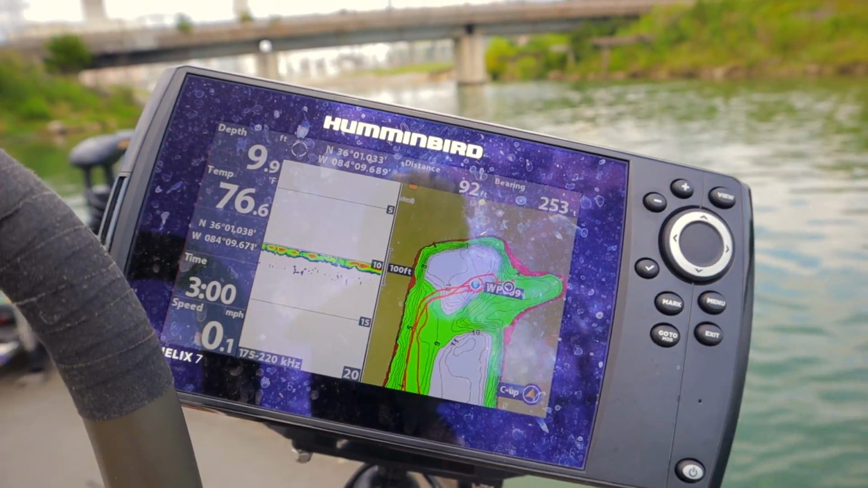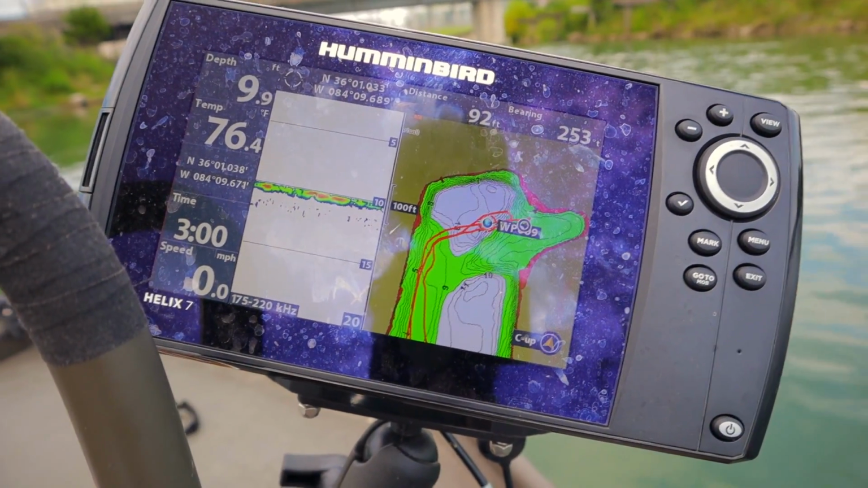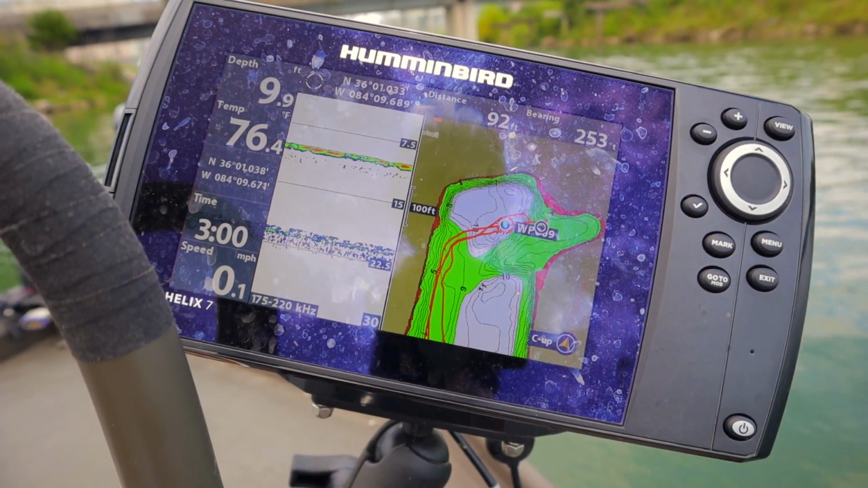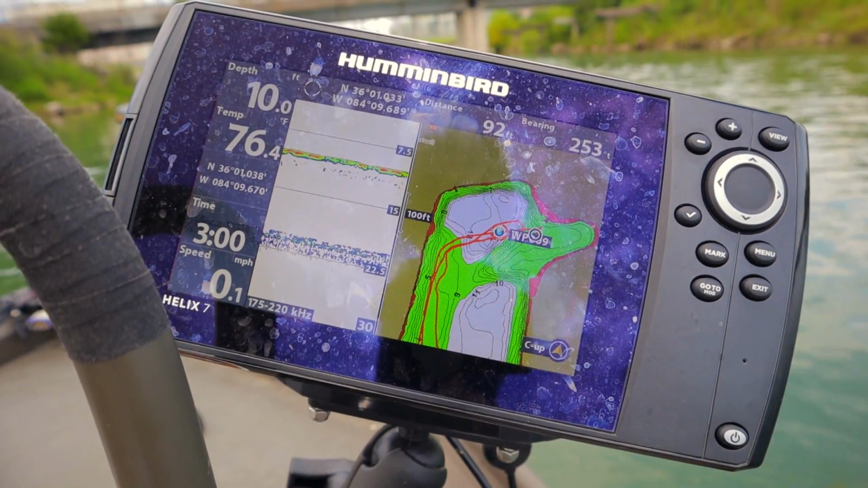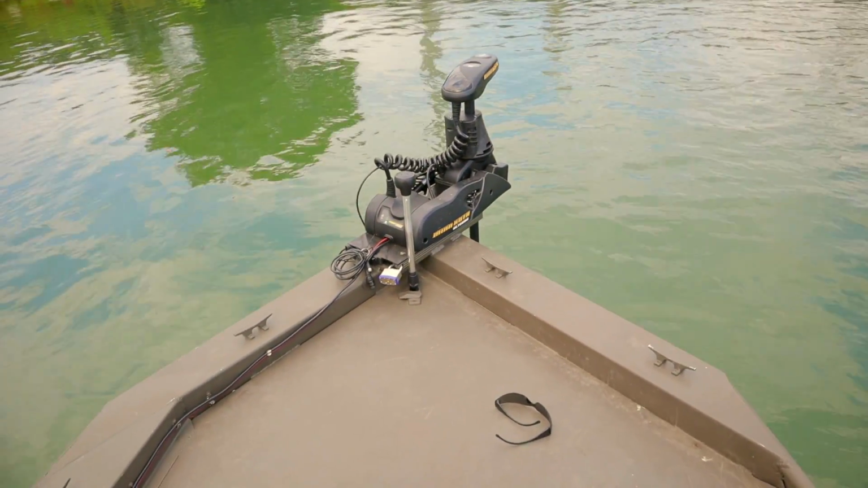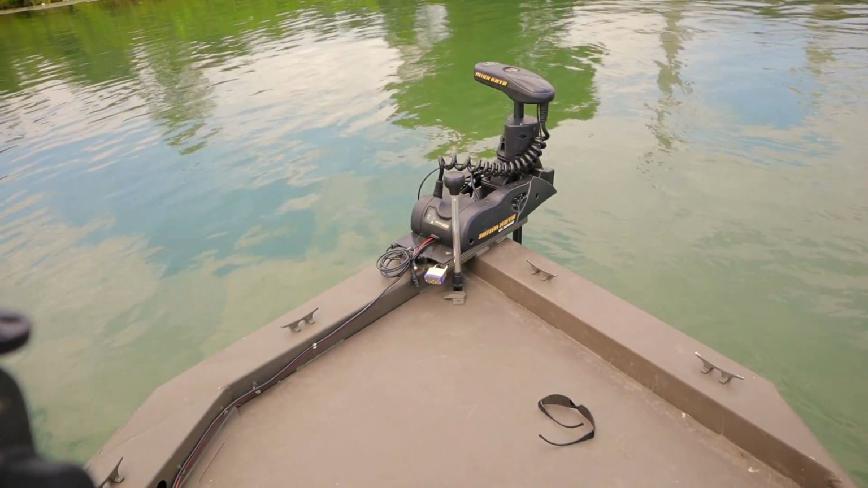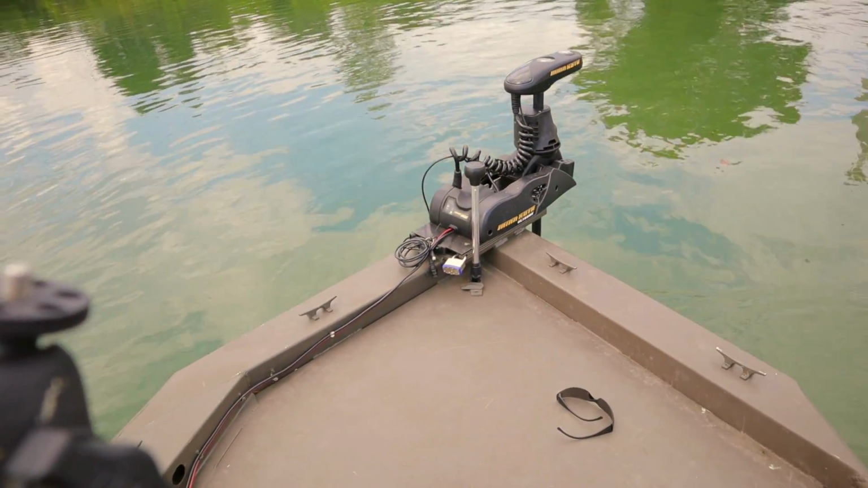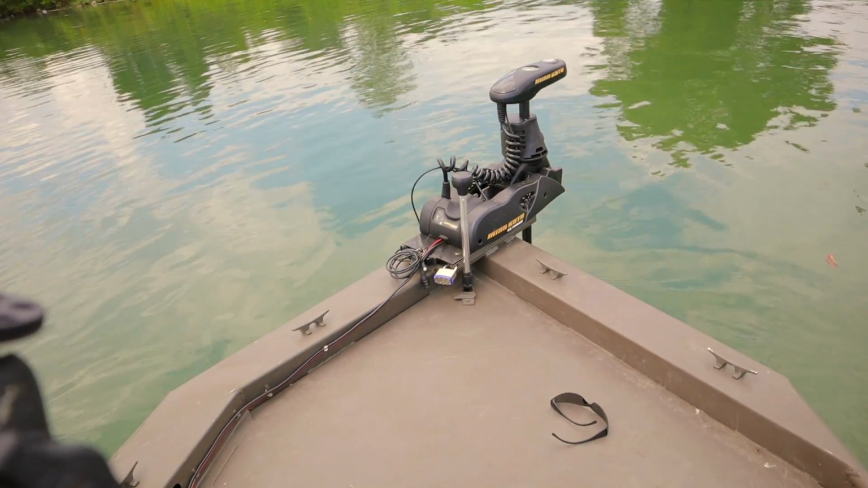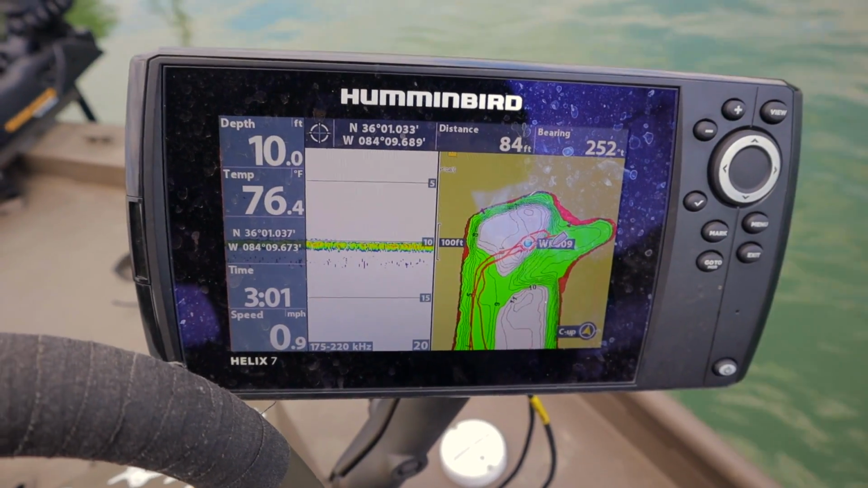And I may be to the left a little bit too. It sometimes can be hard to judge, especially on a current like this, which is going in a curve. So I'm going to move over to the left a little bit and fall backwards a little bit. I want to be within 60 to 70 feet of the target. Pushing myself backwards with the trolling motor because the current isn't that strong here.